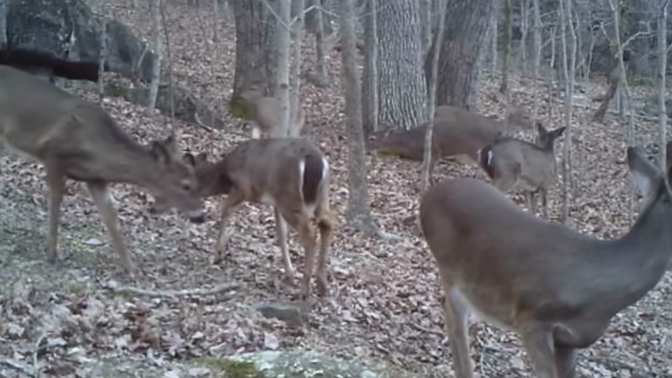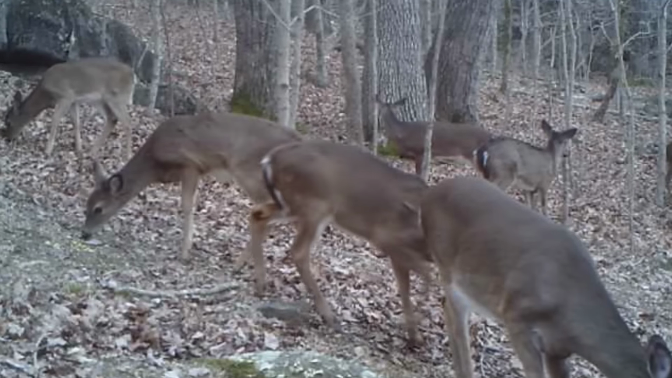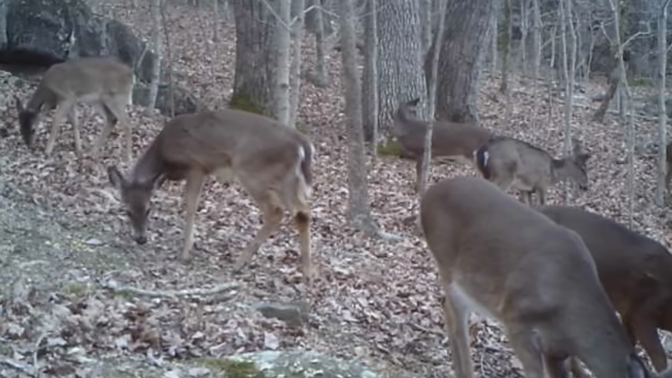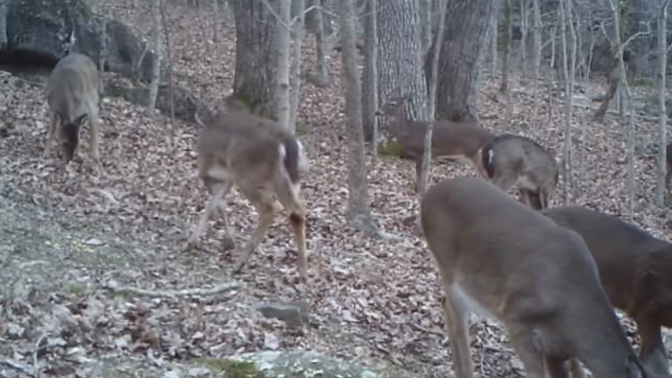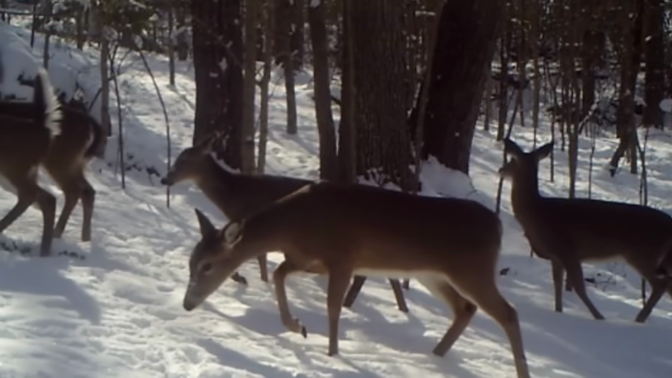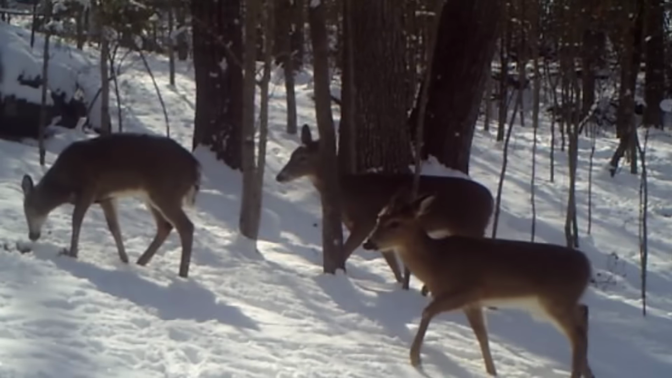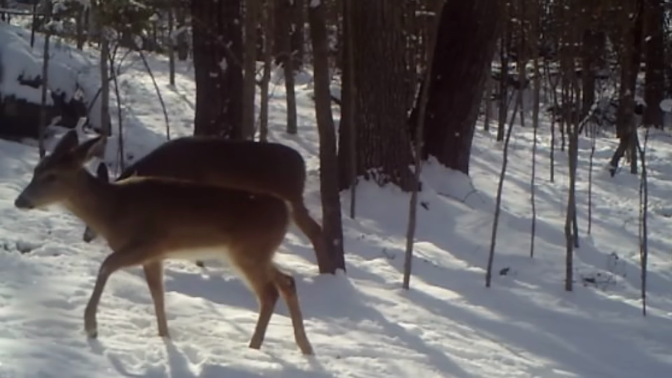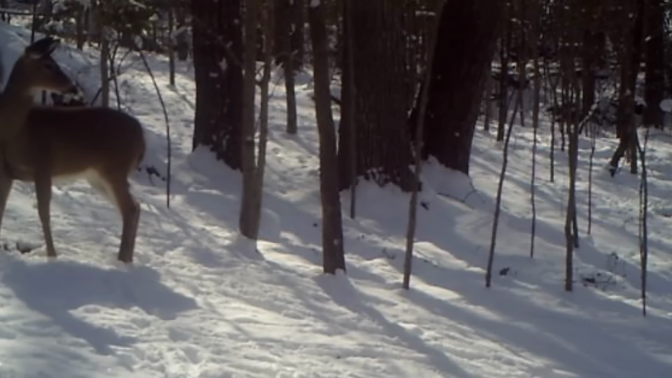And out at the salt block, I guess just before the big snow come in, they're just browsing around down here, the whole herd, taking turns at the salt block. And after the snow, they still check by on a cold morning. Beautiful captures of them.